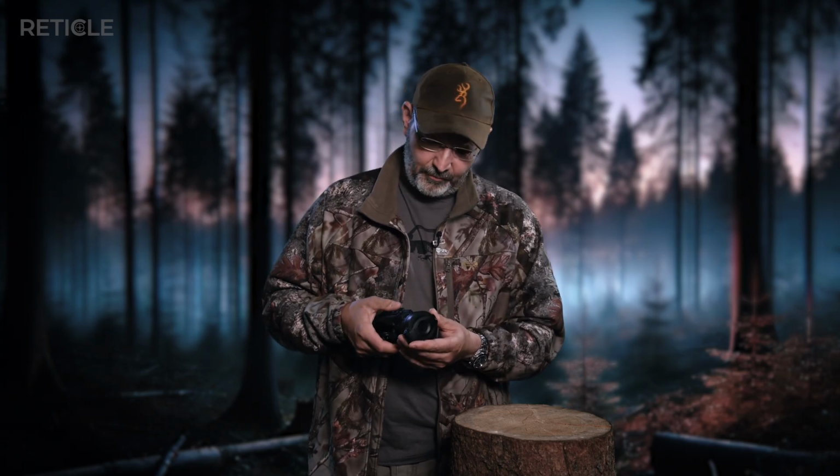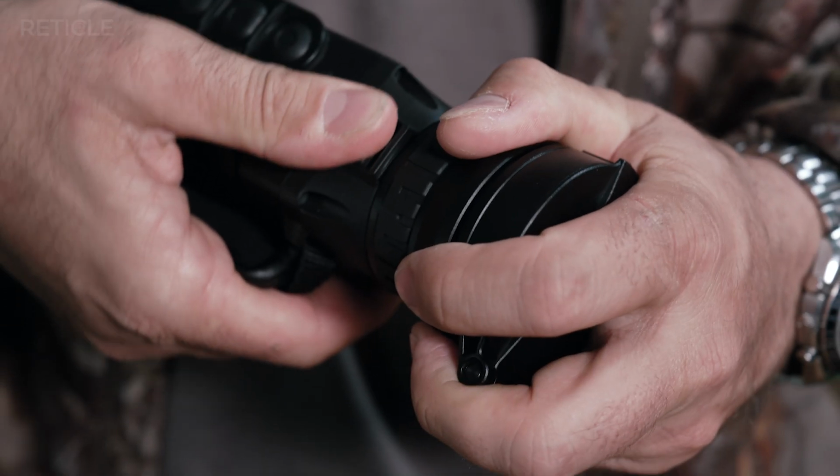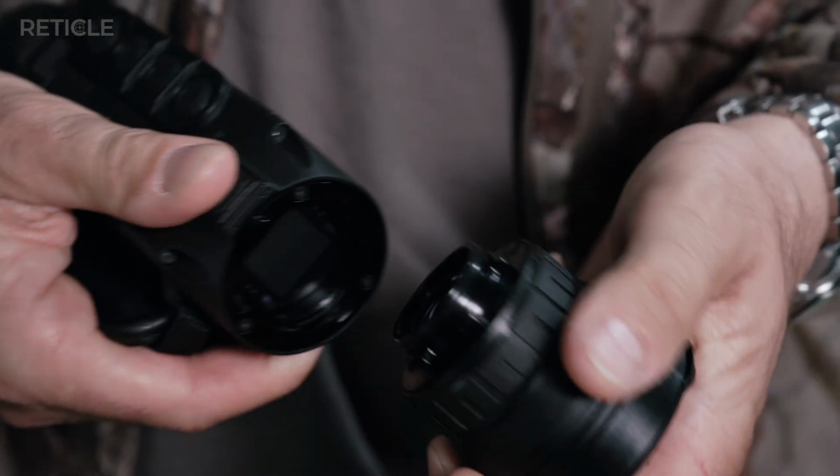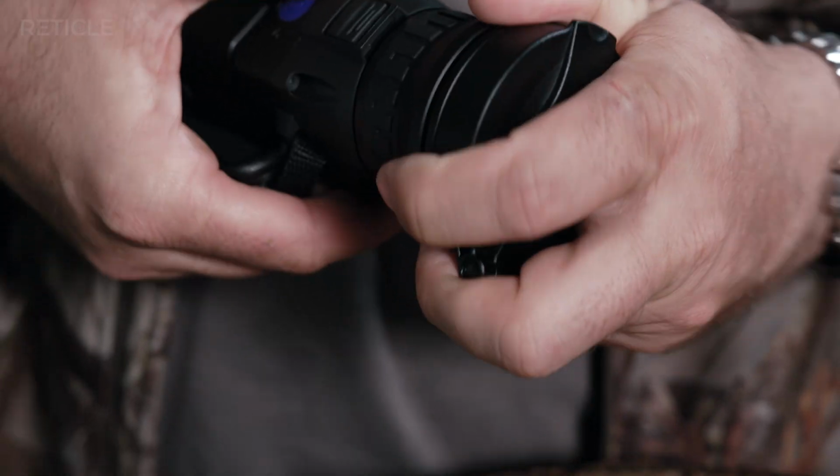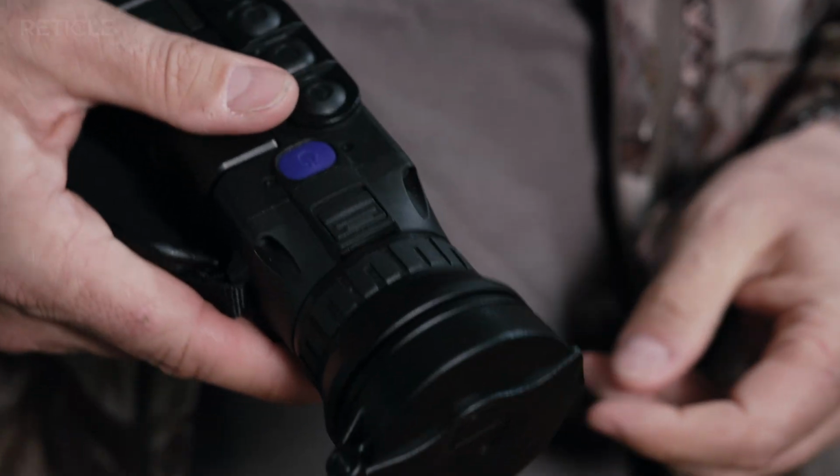Another big feature, interchangeable lenses. And that's a big plus, which isn't something every thermal device offers. There's a release button up to the front. I just show that here, like this. And you can just take the lens off and change it, swap it to another one. Besides the 50mm lens, which is just mounted here, there's a 38mm and a 28mm lens available. If you get lucky, you can find a used 28mm lens.